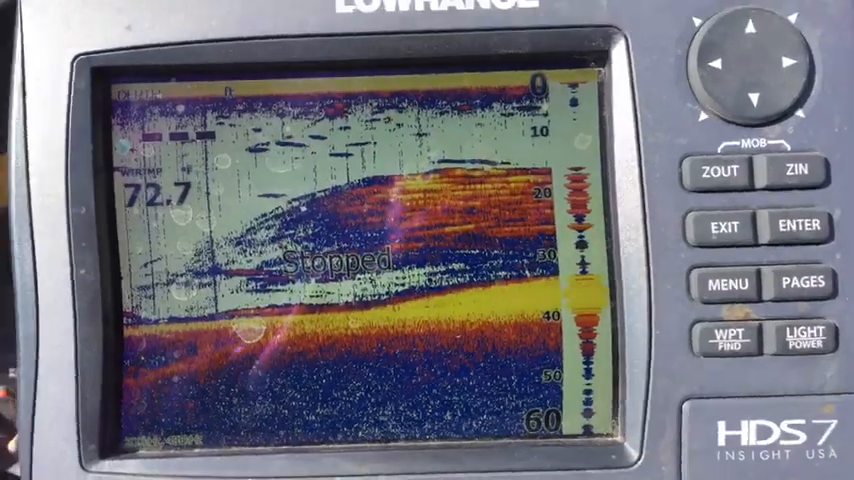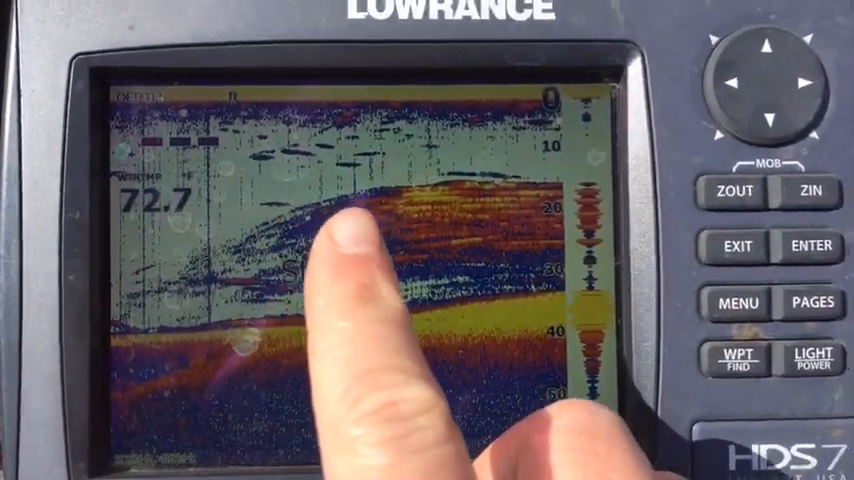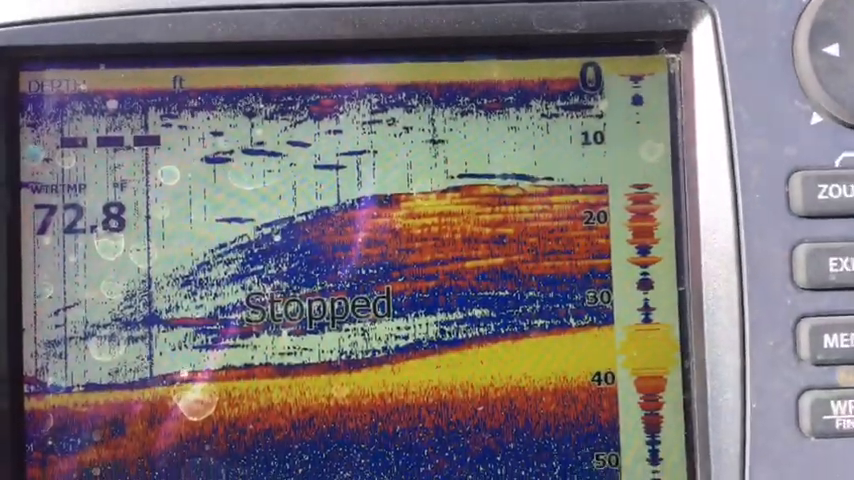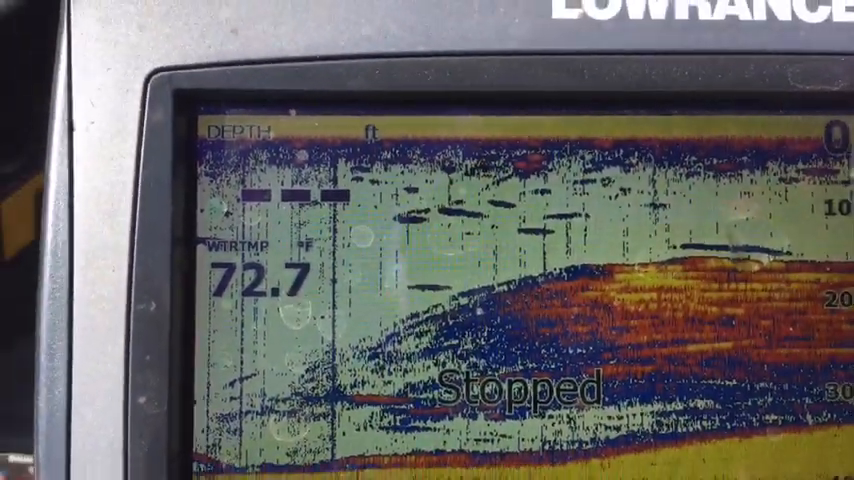Now, the boat was drifting over the crappie like this. Somewhere right in here is where I caught the fish, and then I got it stopped. And I just want you to look at that. That water temperature's not right, by the way.